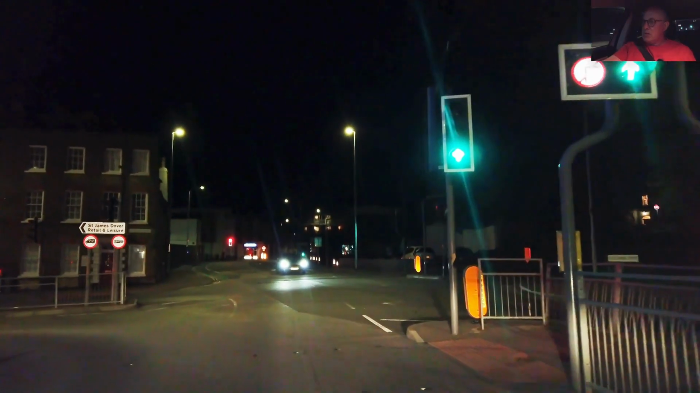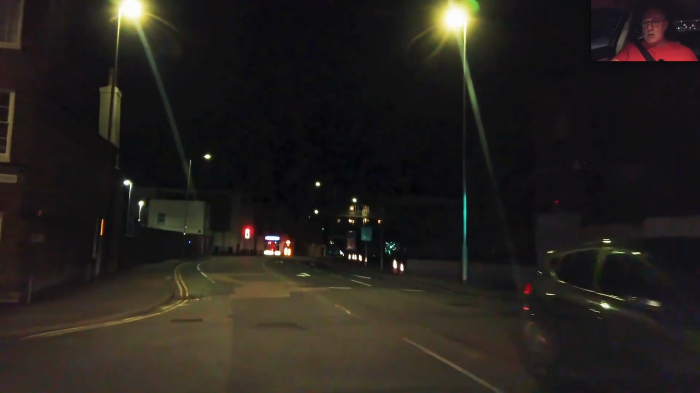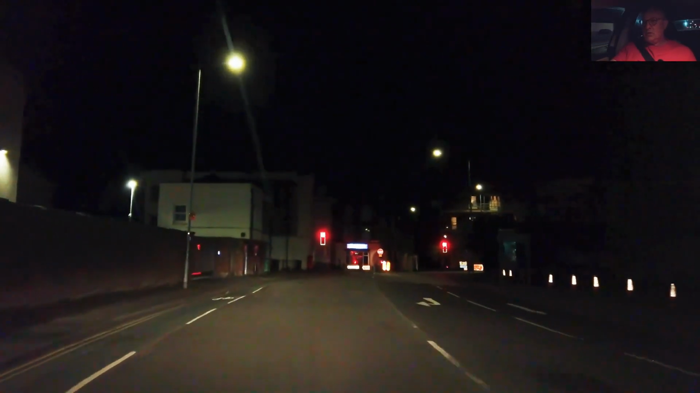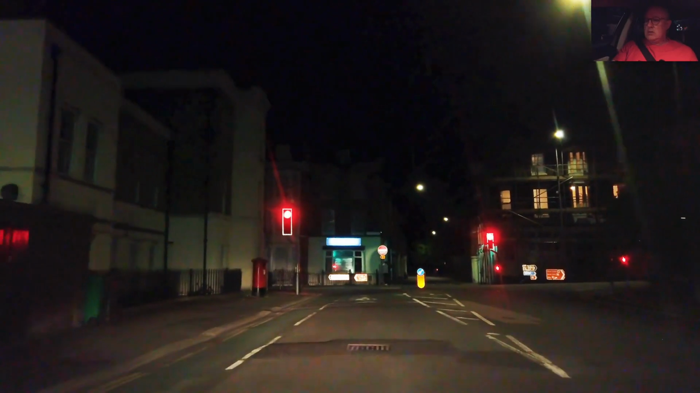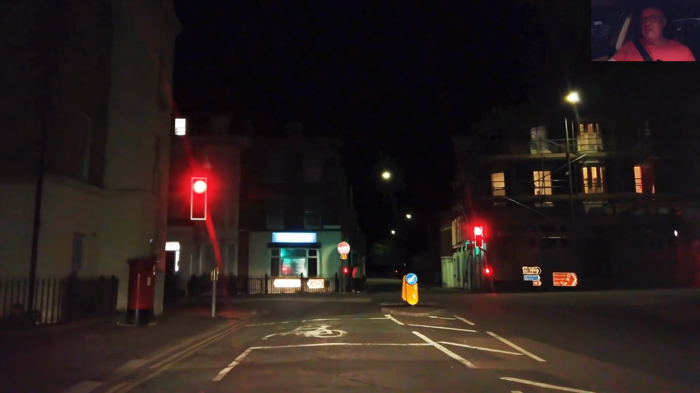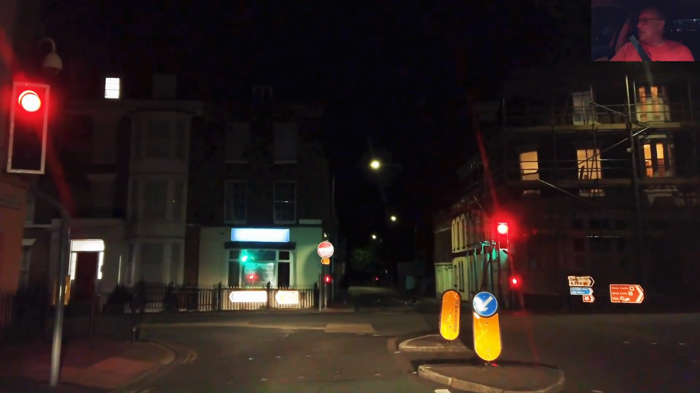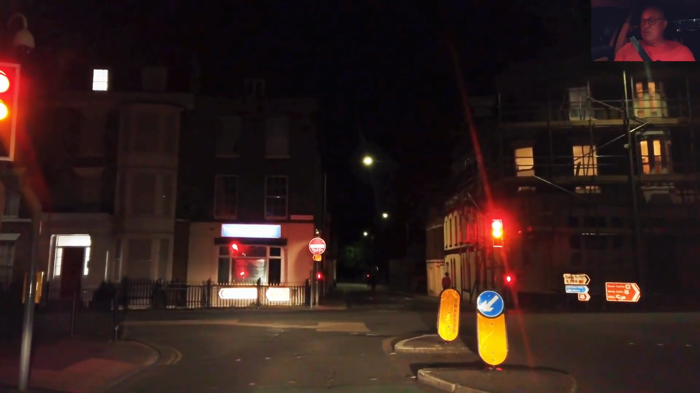Still have a bulb in them. I don't know how it works. Drop me a comment if you know. Or is it just that my eyesight's changing now as I get older? But it never always seems to be that bright. Must be awful if you live near a set of traffic lights. It's like having a discotheque outside your bedroom.